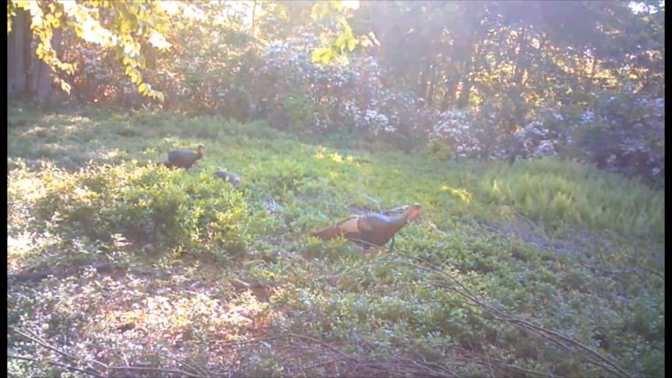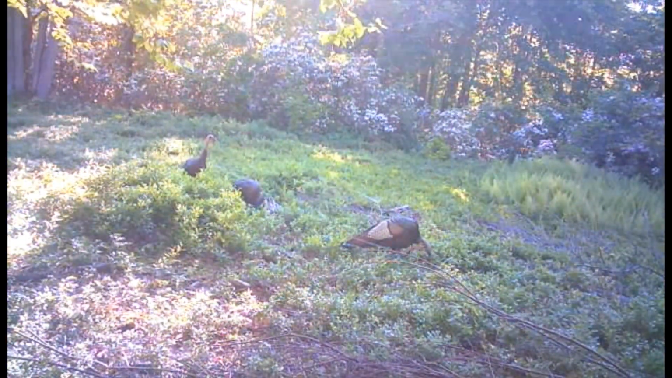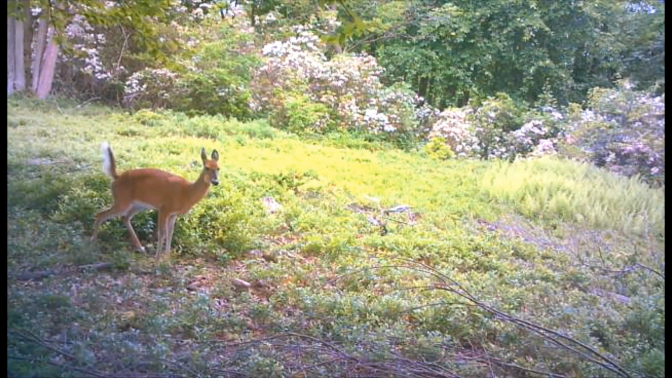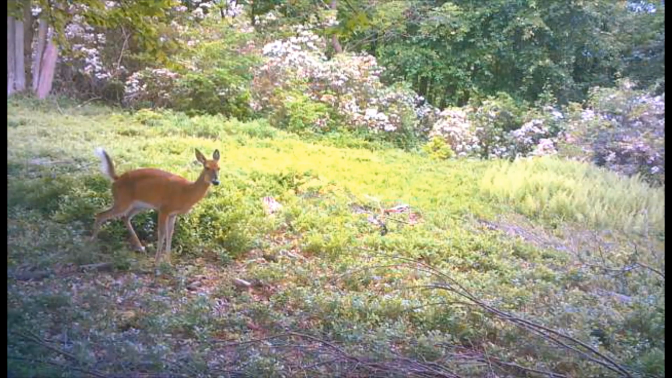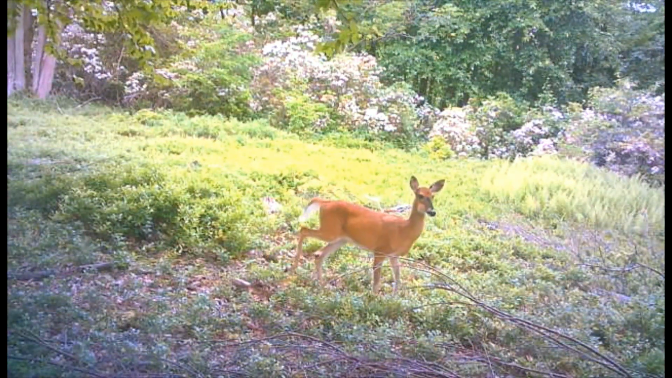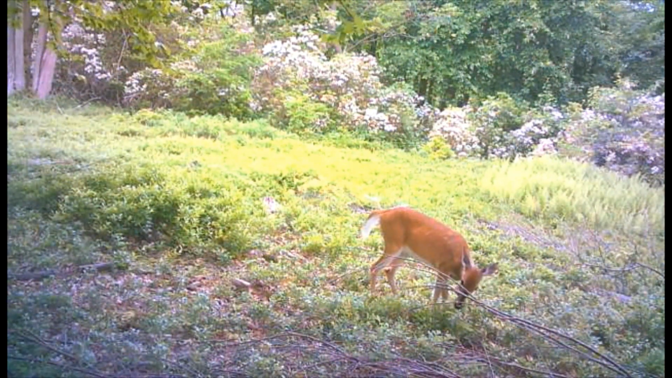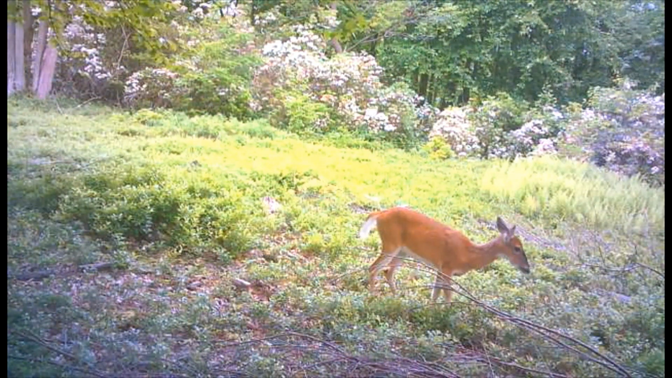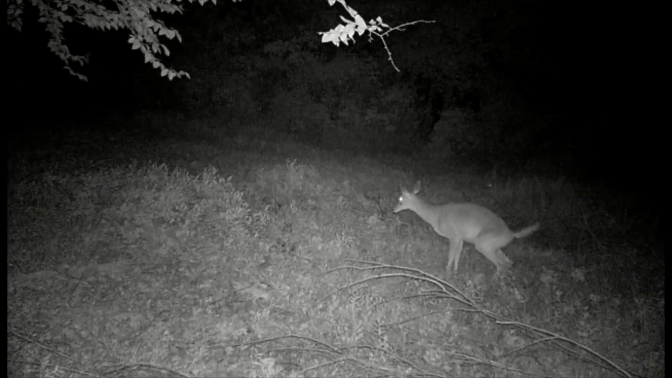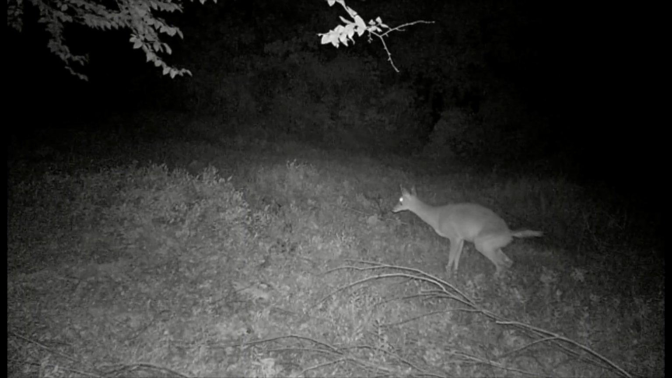Some gobblers come through. Lumpy jaw again. Kind of think lumpy jaw's got to be one of the more dominant deers in here anyhow.